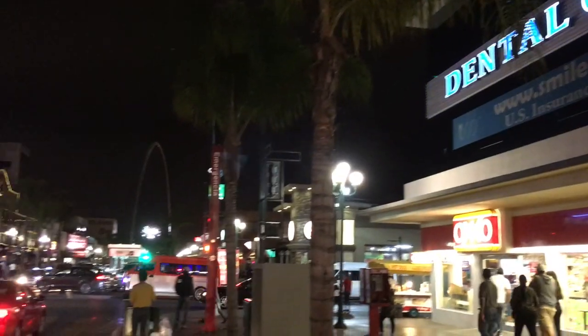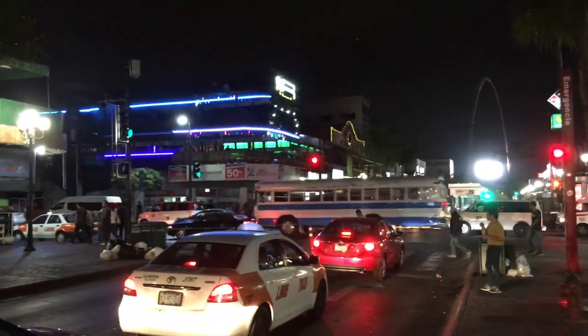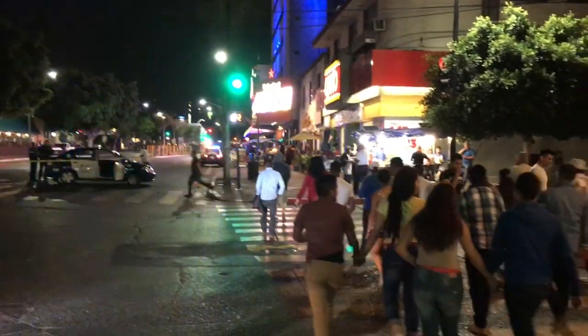In the daytime, this area has a very, very different vibe. The more crowded part of Revo is up in front of us because, and I'll be darned, it's cordoned off. So much for that, but first we're going to go back the other way.